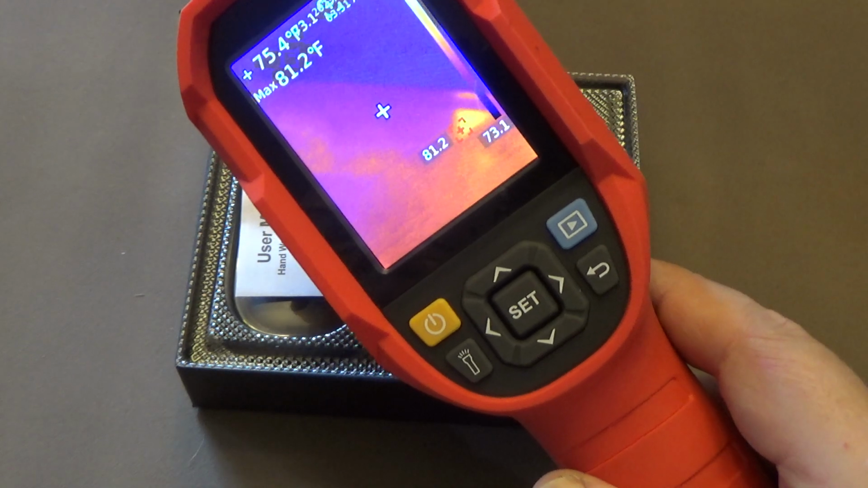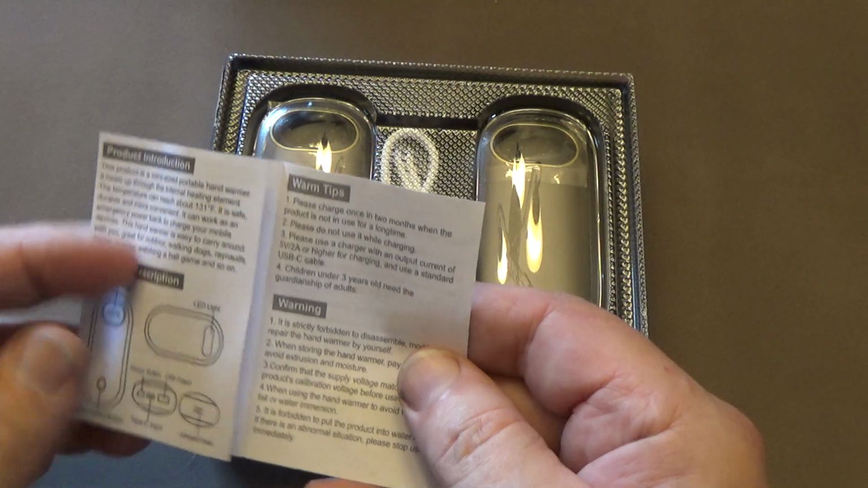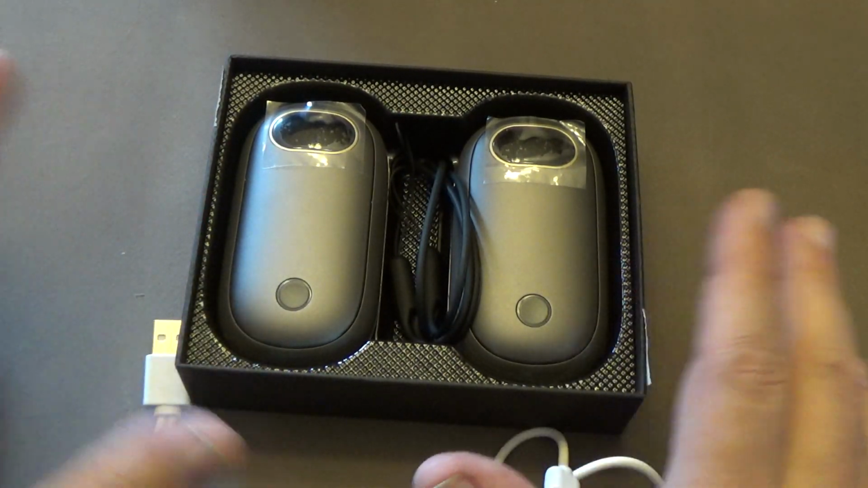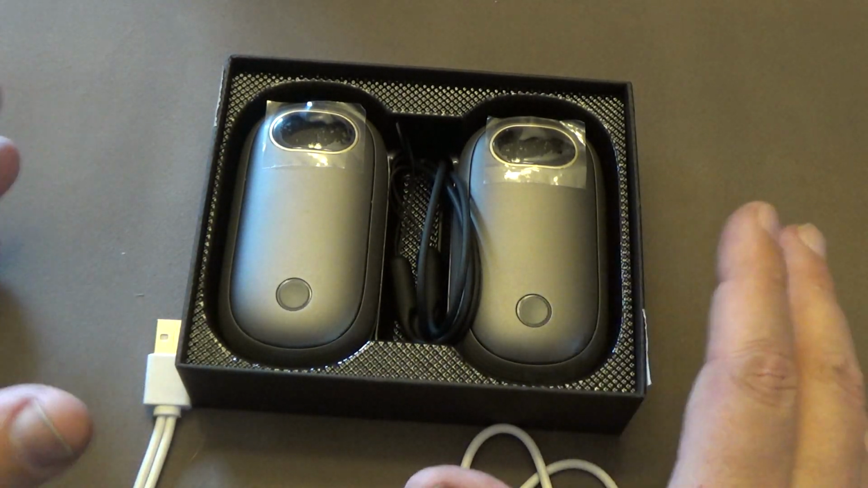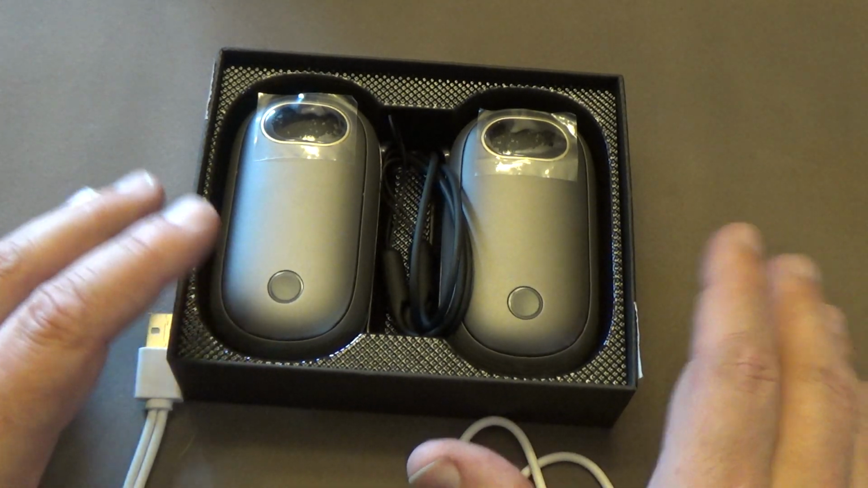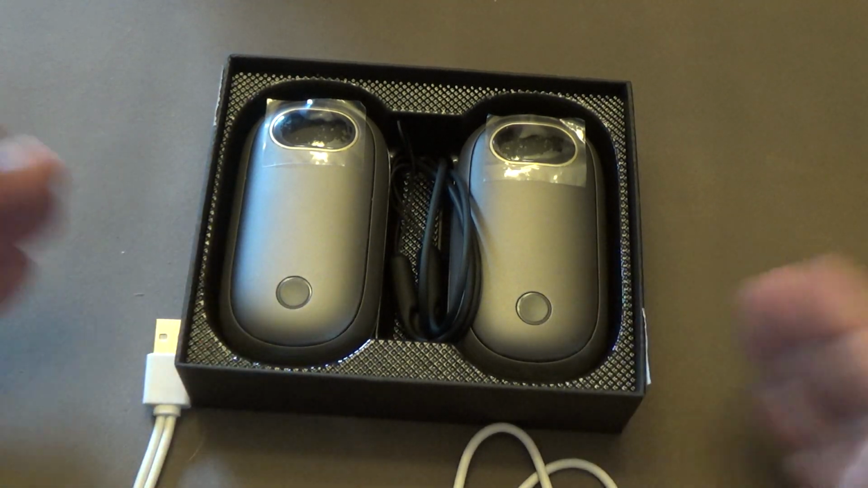Let's go ahead and just take them out. And we're going to hit these with the thermal imager just to see how they work. Got a little manual here, but we don't care about that, do we? So in this kit you get two. What's nice about that is a couple different things. For one, if you're wanting to make sure that you're able to go all night or all day with at least one of these working, you can have two fully charged. Start off with one. If you completely deplete it, then you can turn the other one on and keep on going. Or you can have both of them on and you can have them in your pocket.